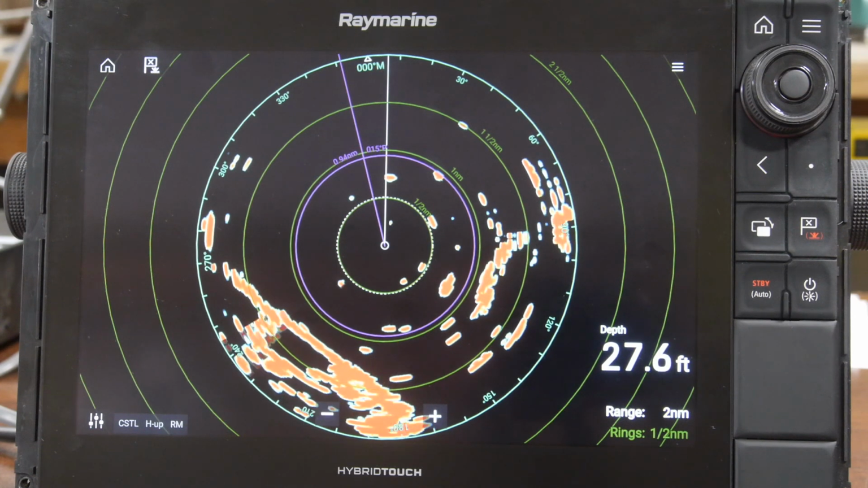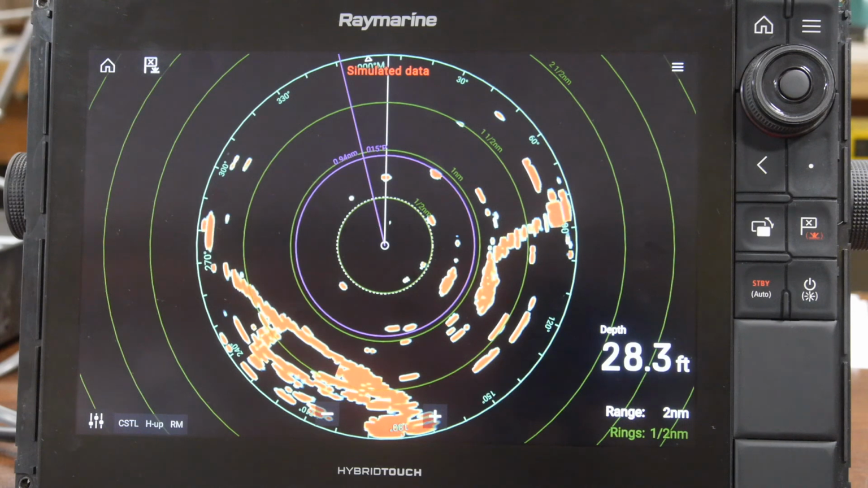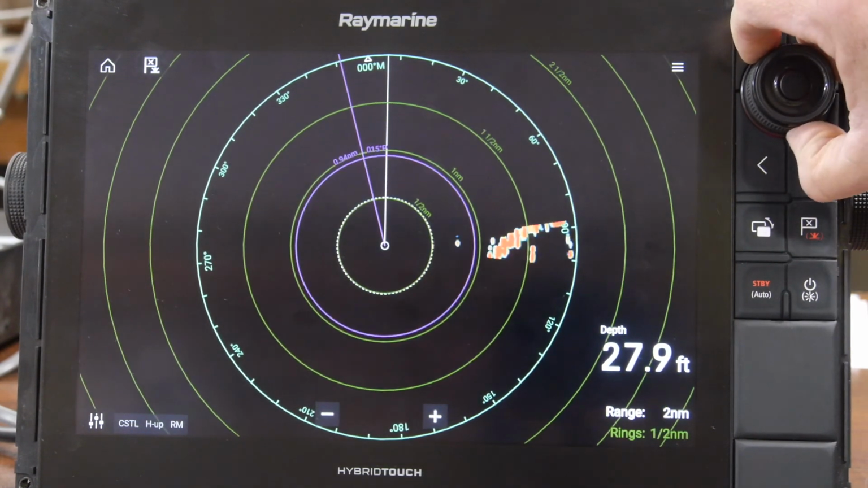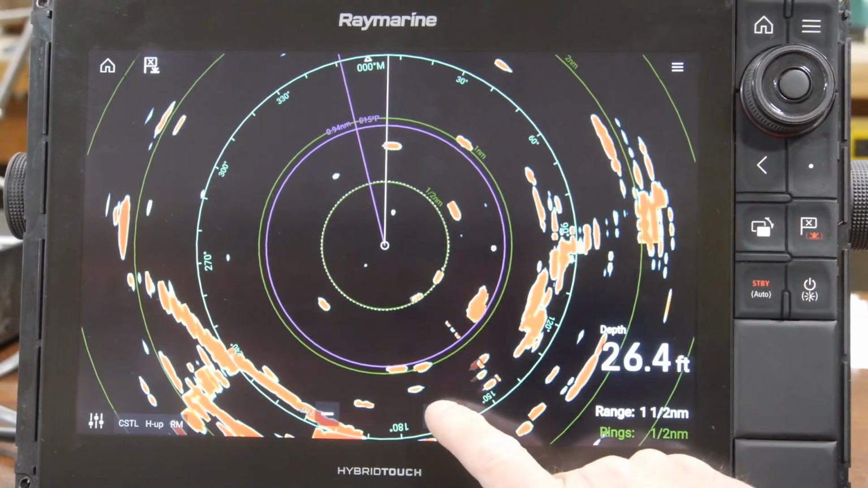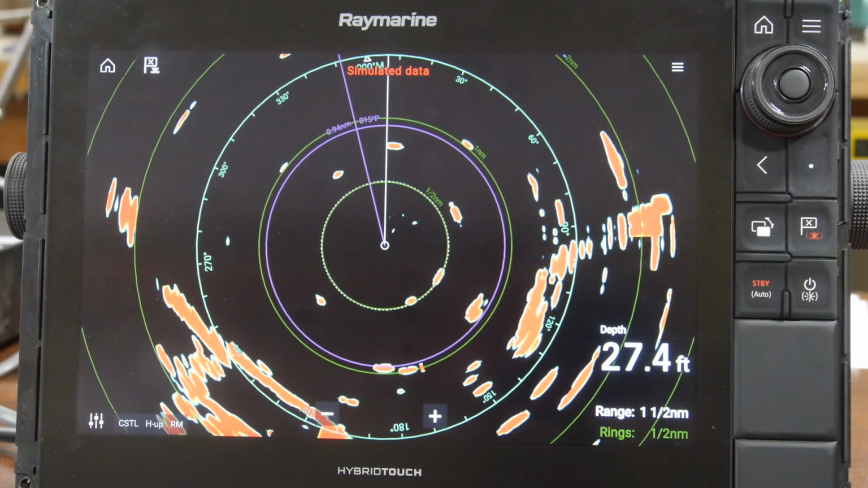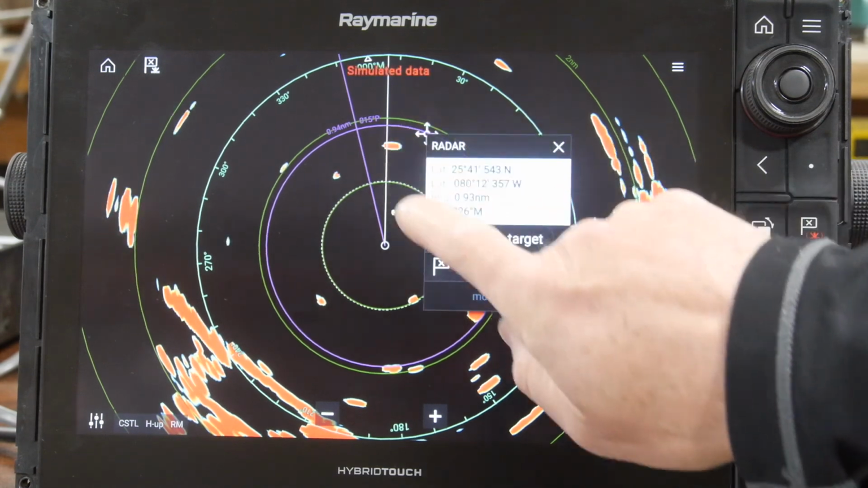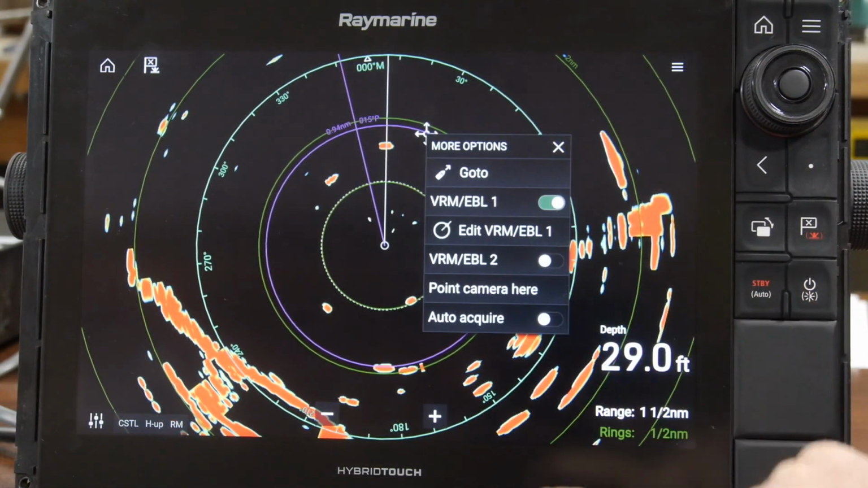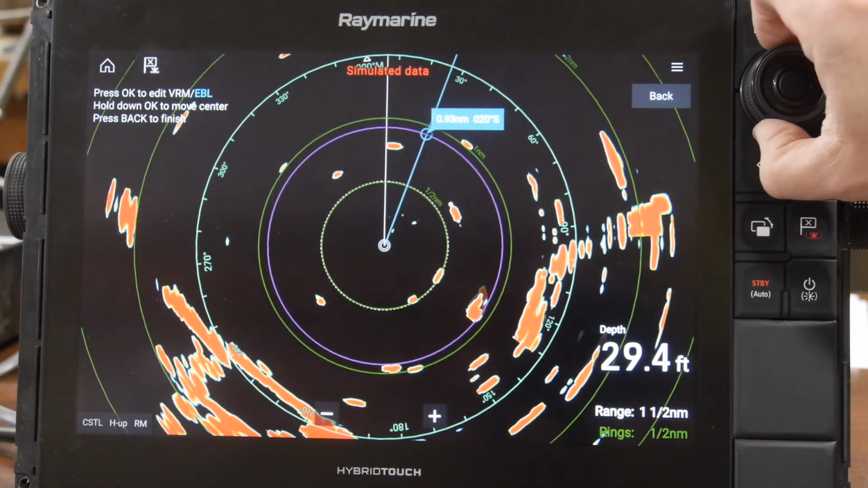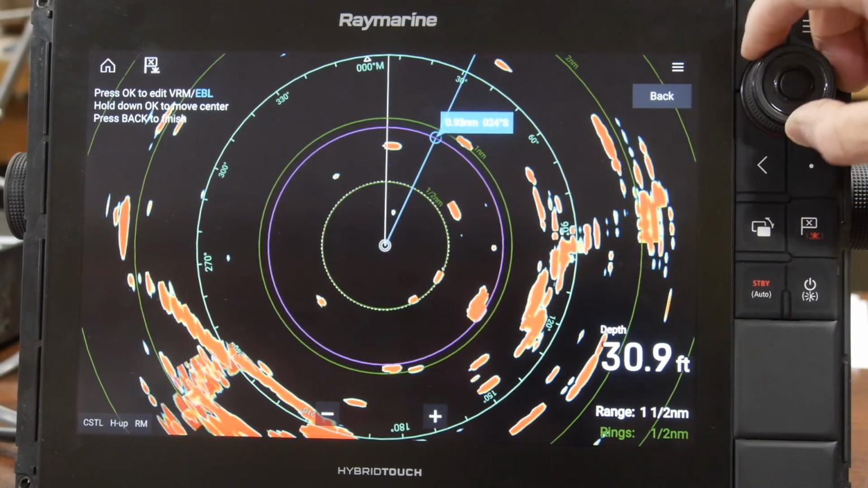If the back button is pressed, you'll notice that the EBL and the variable range marker are locked into place. And the rotary dial now becomes your range function, the same as your plus and minus buttons. In order to get back to the variable range marker and EBL adjustments, simply press anywhere on the screen, hit more options, turn on and off the variable range marker again, and now that will bring the EBL and the VRM back into focus.